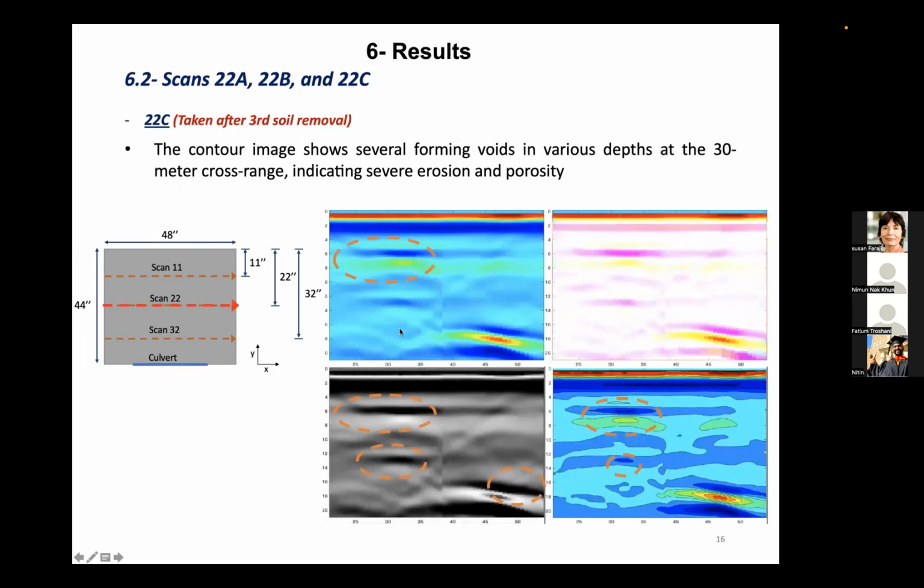Now, scan 22C also shows advancement of the soil erosion. As you can see, compared to the last image, we have more voids forming here, and also the culvert is not very visible. We also have a little bit of loss of data here again, which is not important because we can see the patterns clearly here. This is the last stage. And you can see a very, very large void here, which is completely black, which shows there's almost no soil here, and there's a big, oval-shaped void.